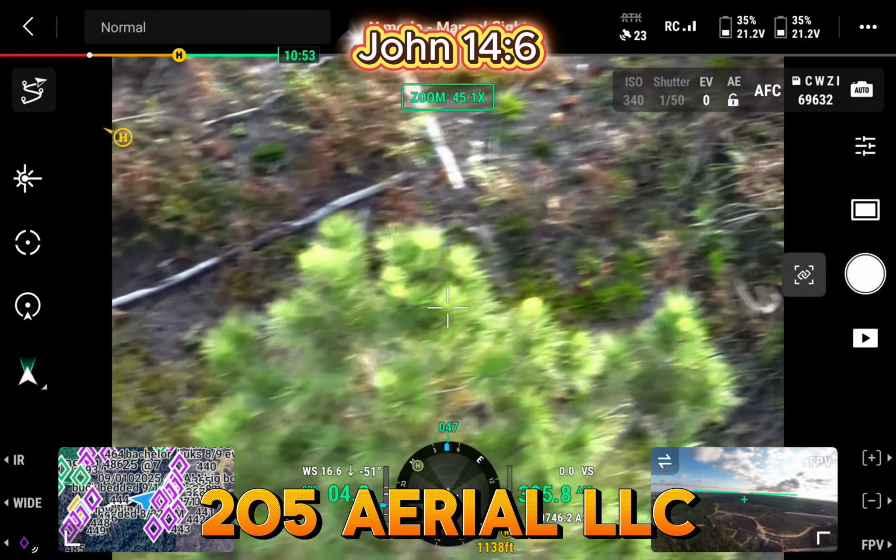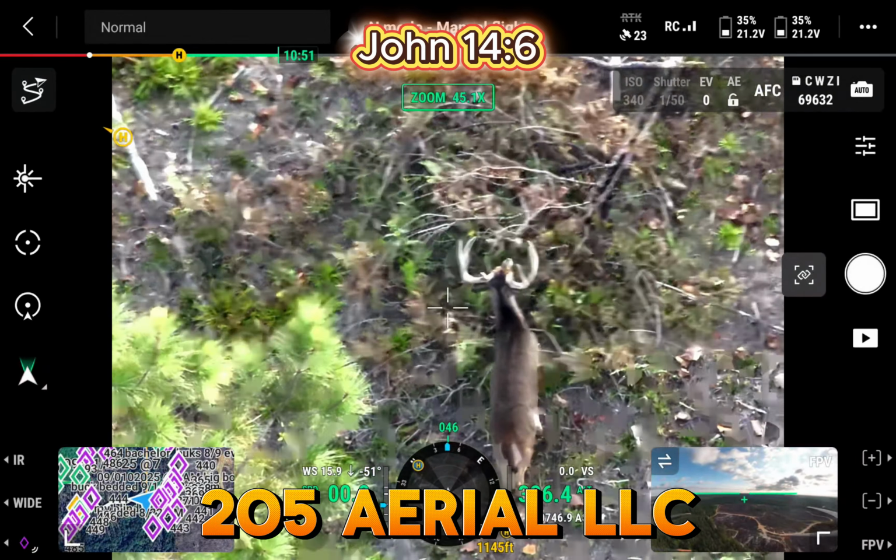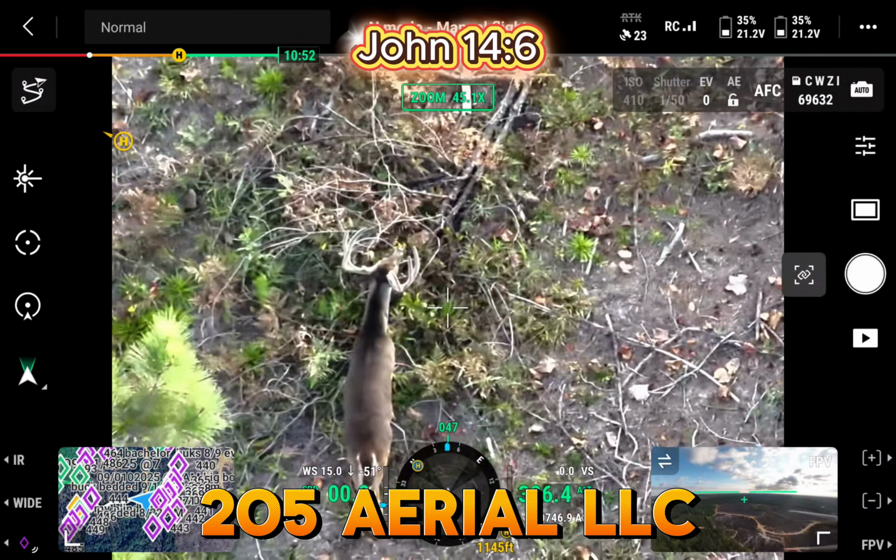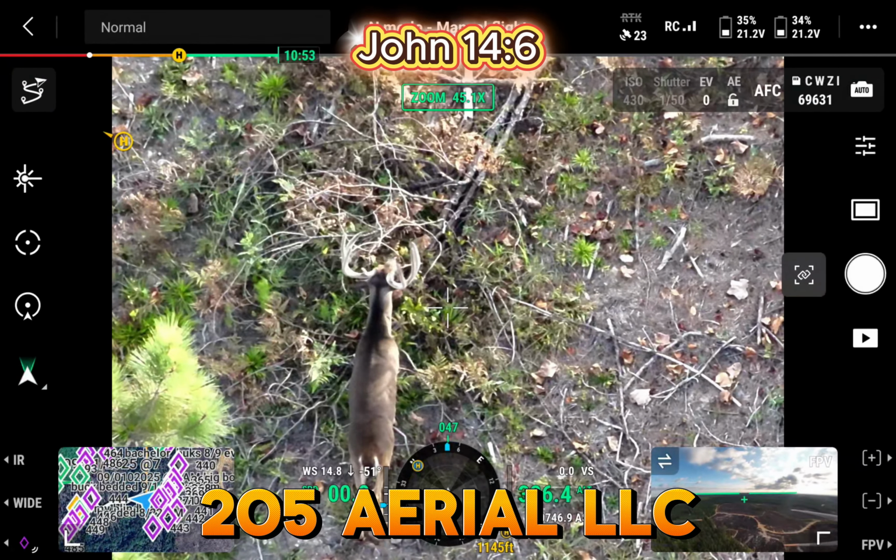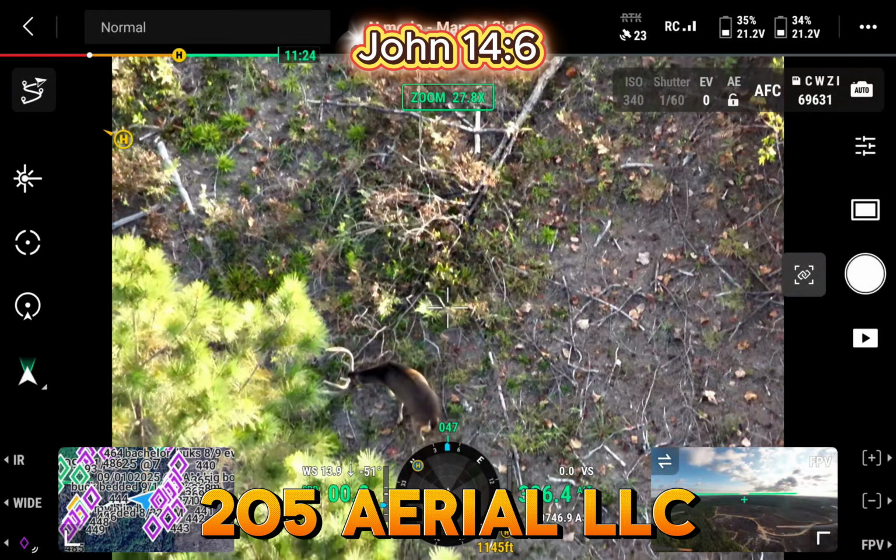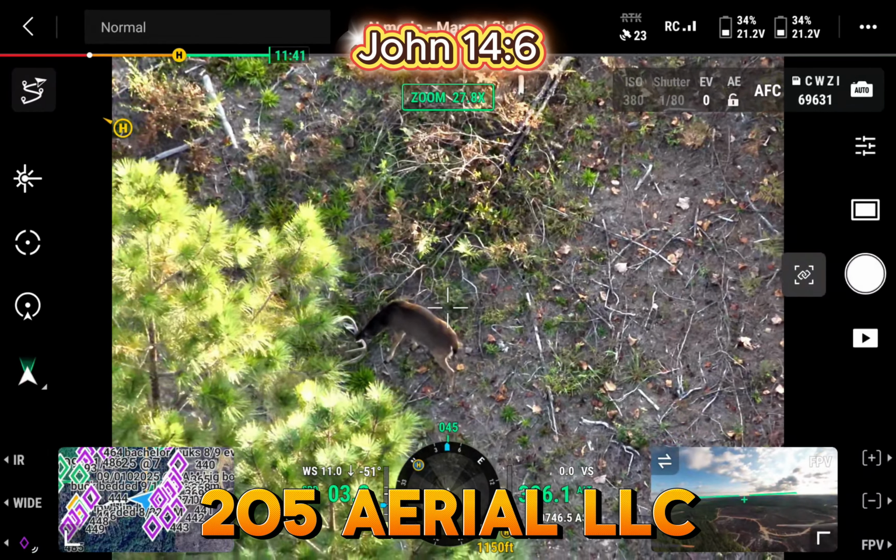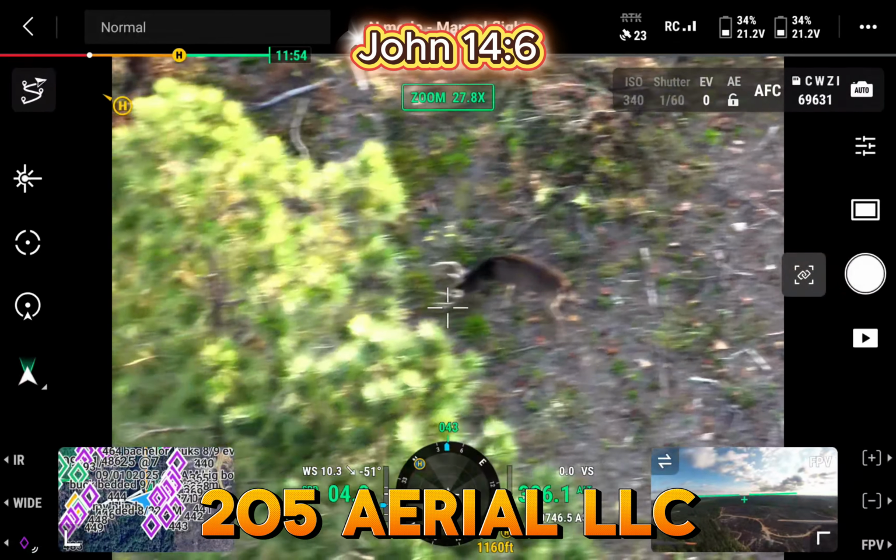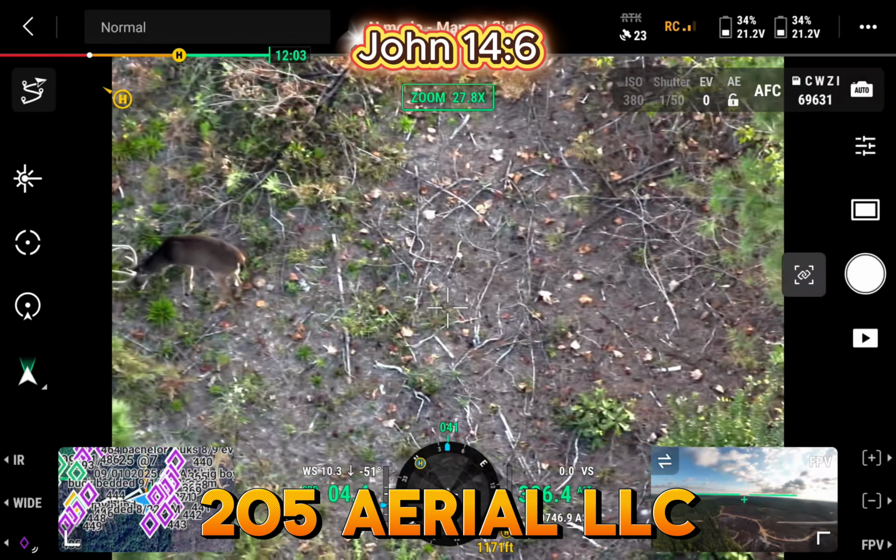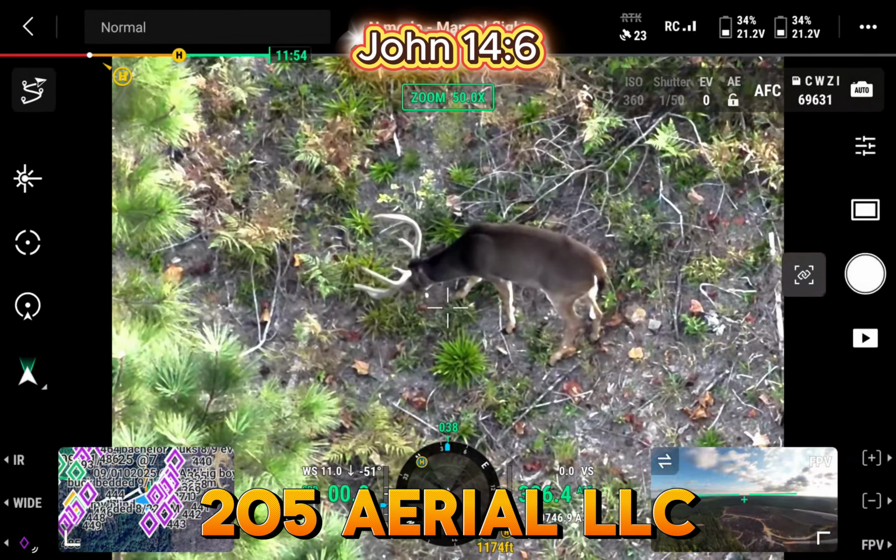Let's swing the drone around. We'll watch Big Boy for a few more minutes. I wish I could find that other 8-point. This is a 5.5-year-old buck right here. He's a big one for our area. It's a good deer though.